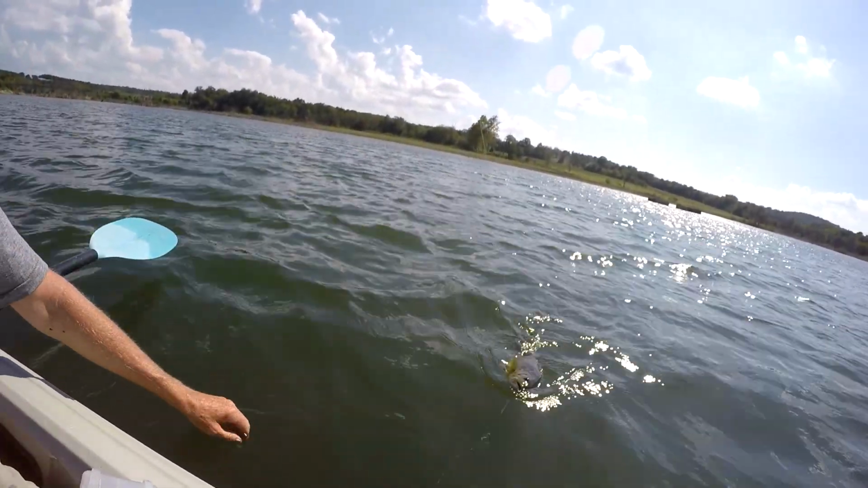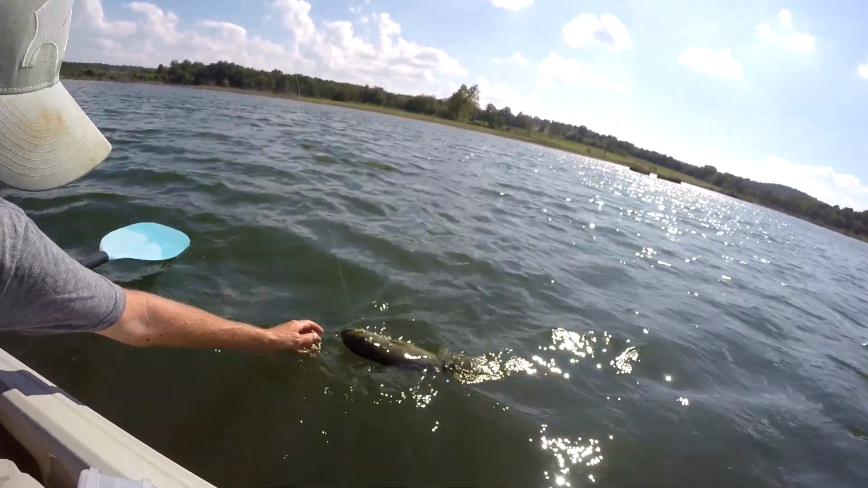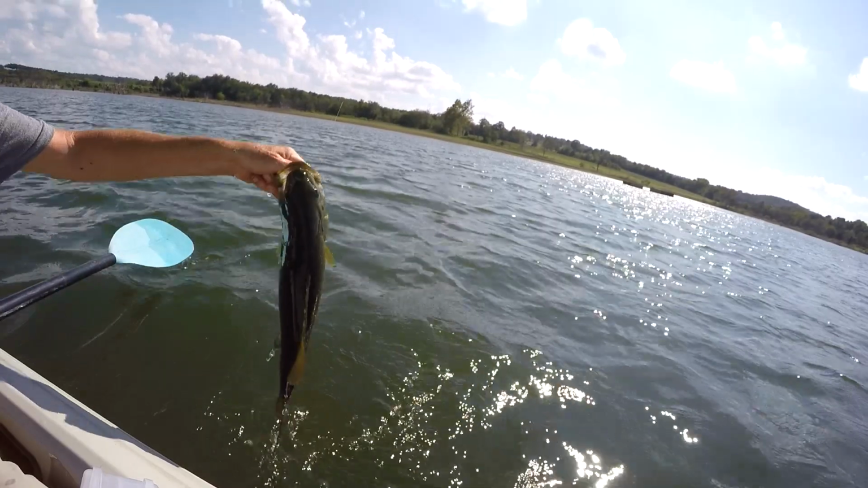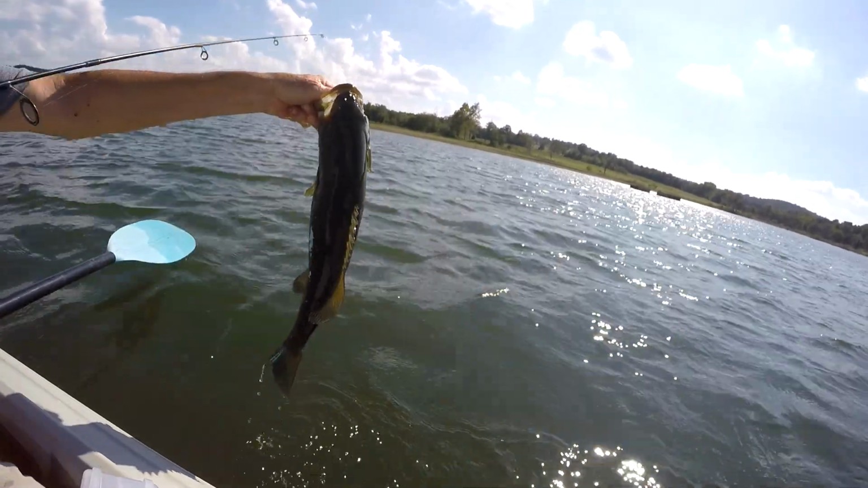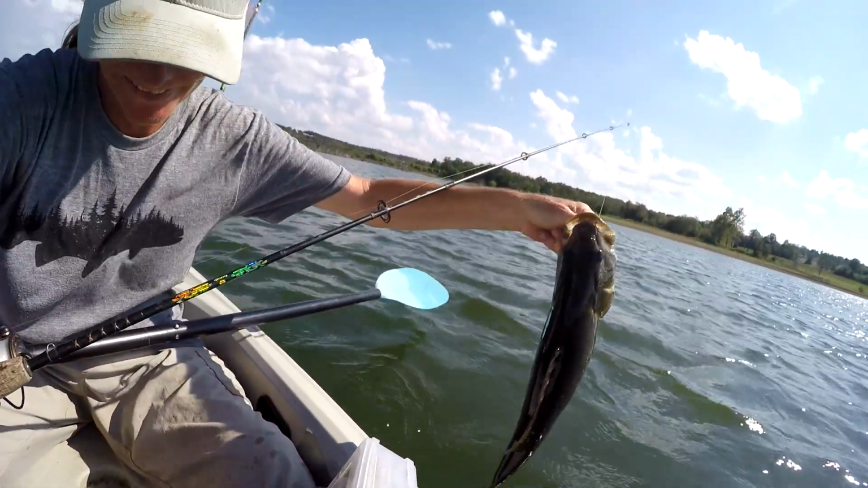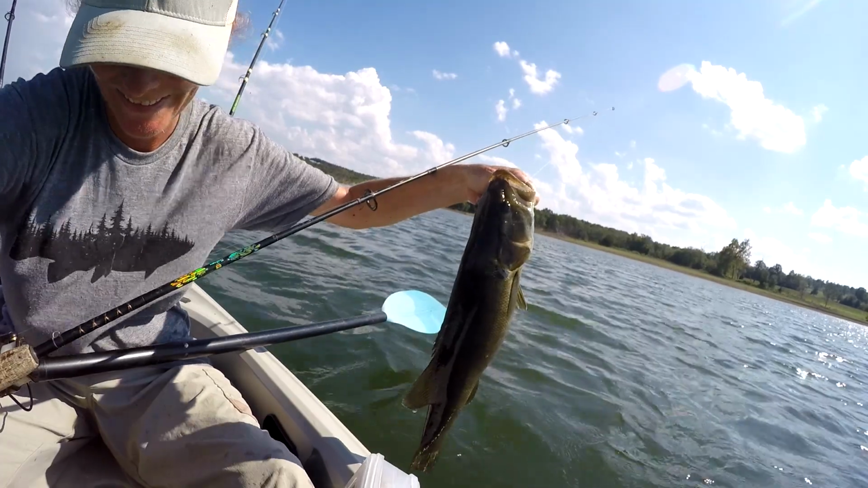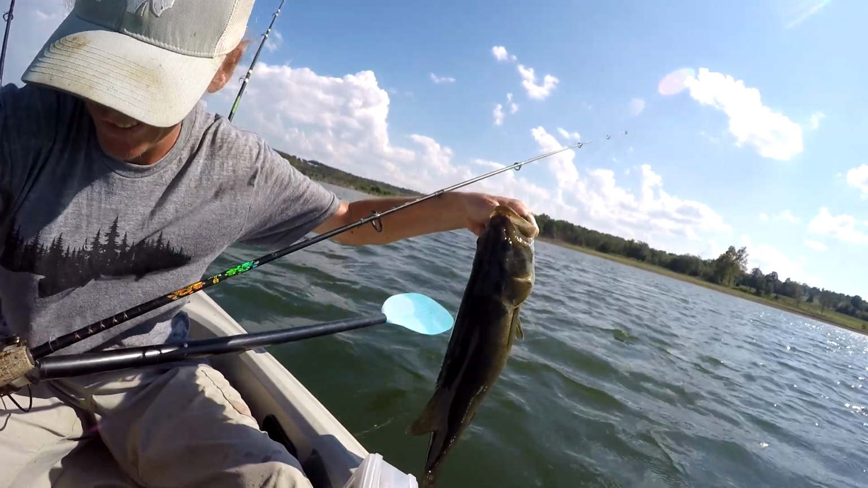I'm going to break the line when I go to grab. I don't have a net, like an idiot. Oh, got you. Woo! Yeah, buddy. Adrenaline pumping. That is a nice smallmouth.